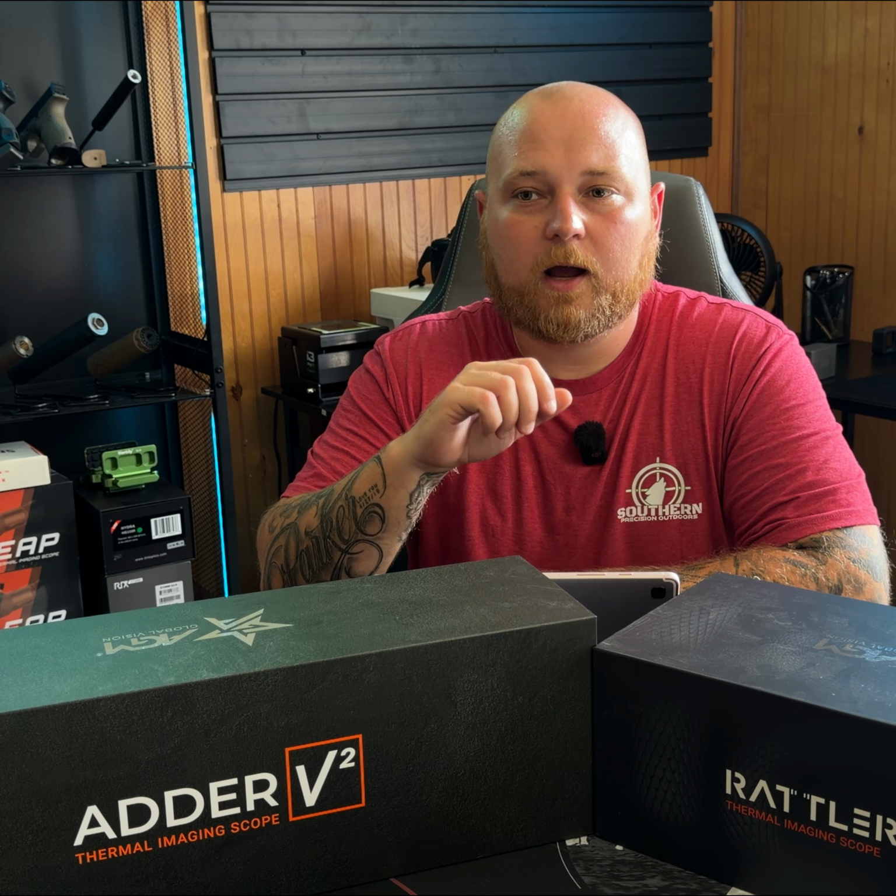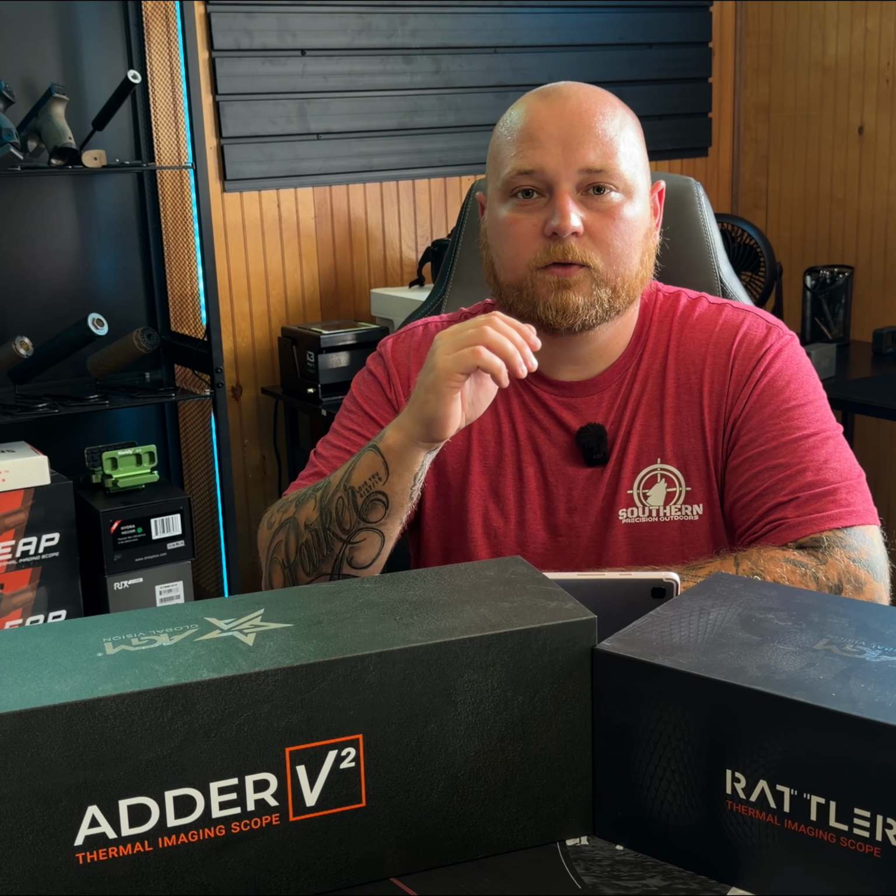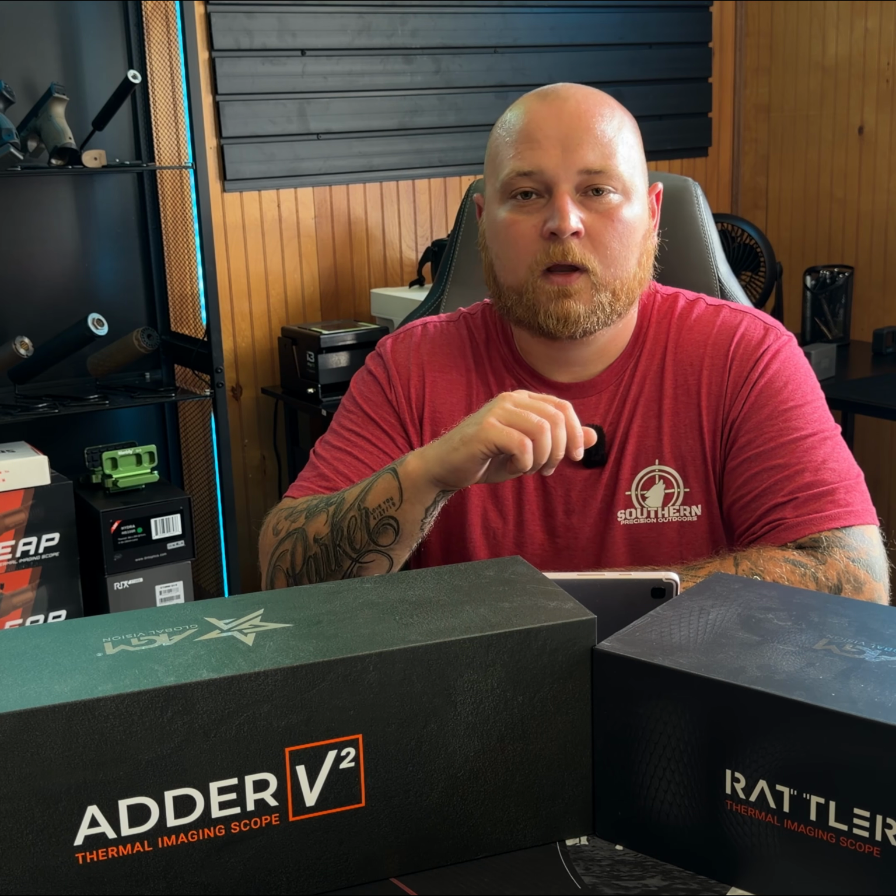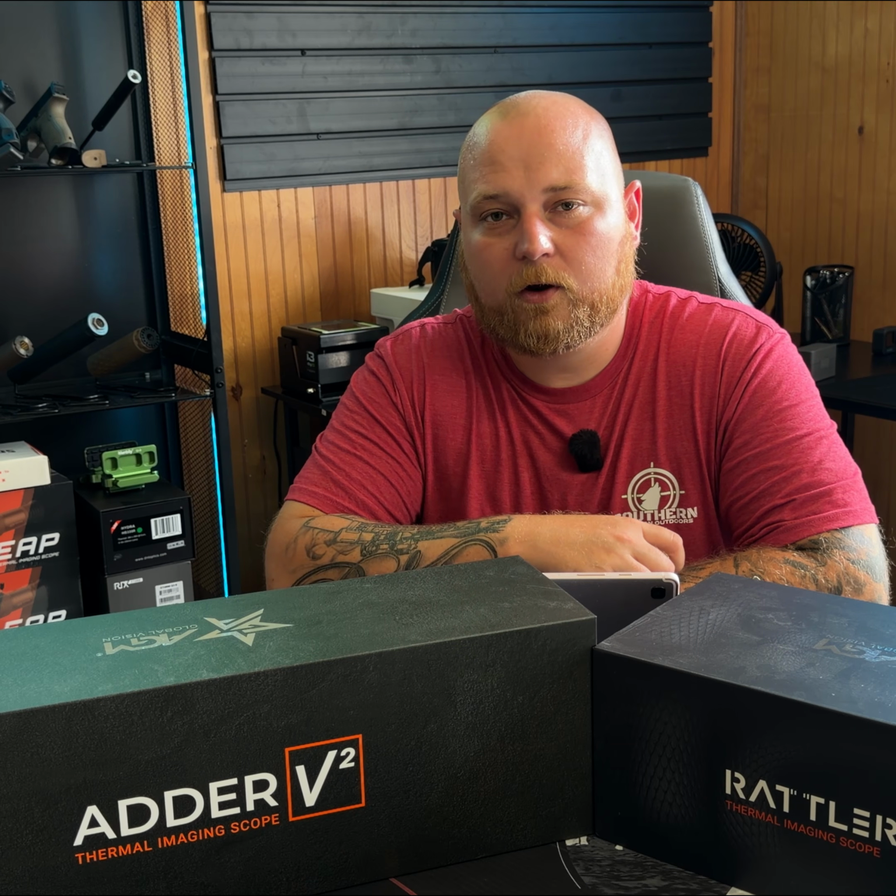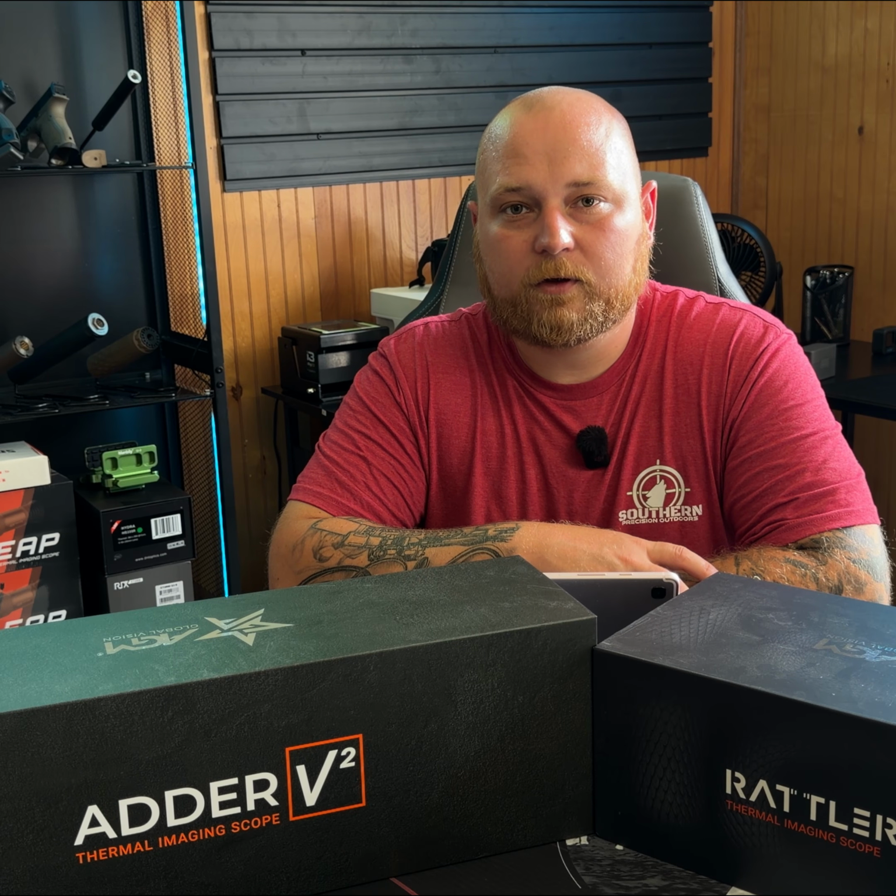Now with the 384, that's a whole nother ball game. You're jumping up to about 1,900 yards with a 384 sensor. And with the 640, you're jumping up to about 2,600 yards with the increase in resolution on the 640.